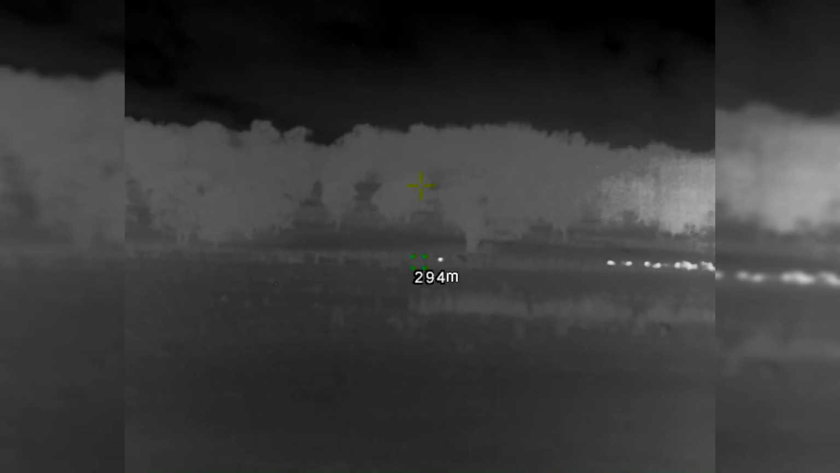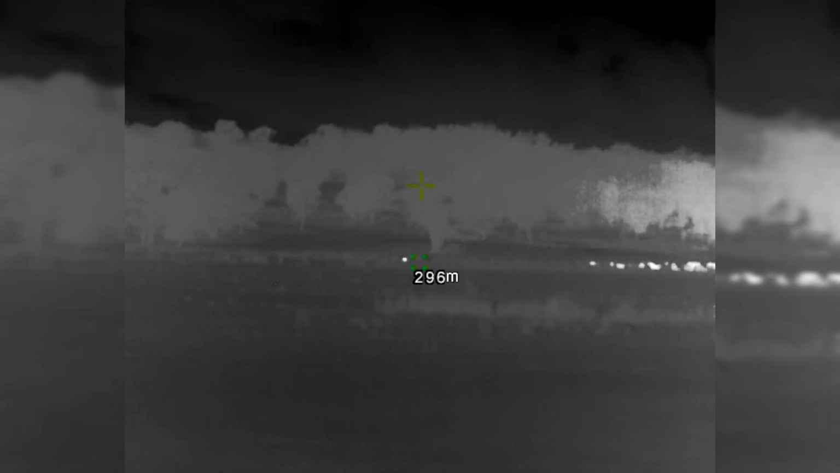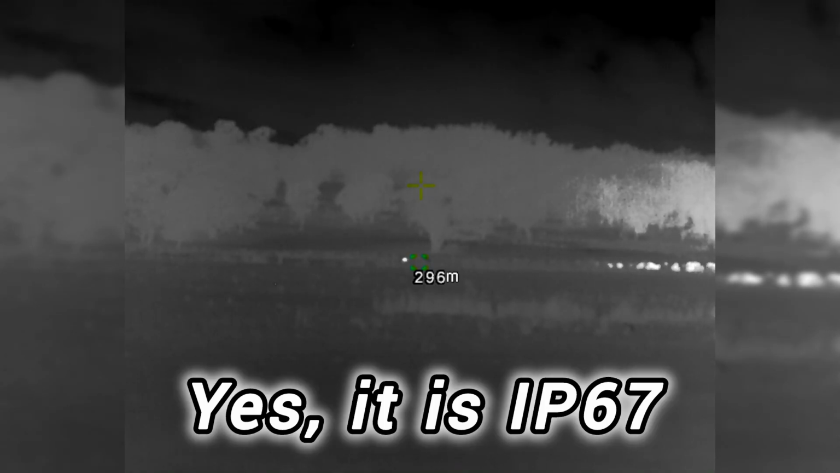So yeah, like I said, first night back out since getting the Nova back, and I'm hoping to put it to some good use. But with that rain, I've already noticed, and I'll put some footage in here, that the rain seems to be really fogging up the lens on the Nova, so I'm not liking my chances of using that too much tonight. It is rated to some degree of waterproof. I think it's like IP67 or something. I'll put that in here so there's no confusion. So it's up to the challenge, but it just might be too much for it tonight. It'll be really testing that in the conditions. So we'll see how it goes.